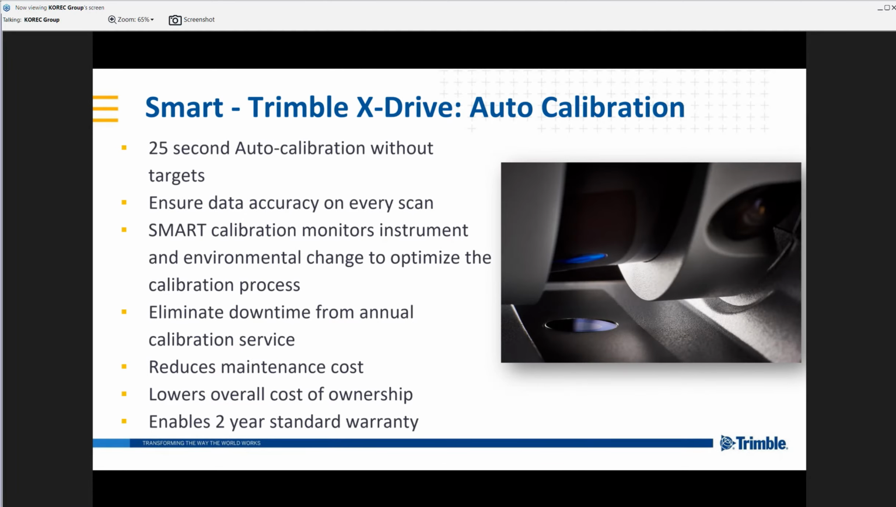So auto calibration, revolutionary in the X7. What are we talking about here? Everybody who owns or has owned a scanner in the past will know that calibration time for a scanner is a painful time of year. We know that it is expensive. We know that kit can be away from you for up to 6 weeks. There's often a higher unit required to fill that gap.